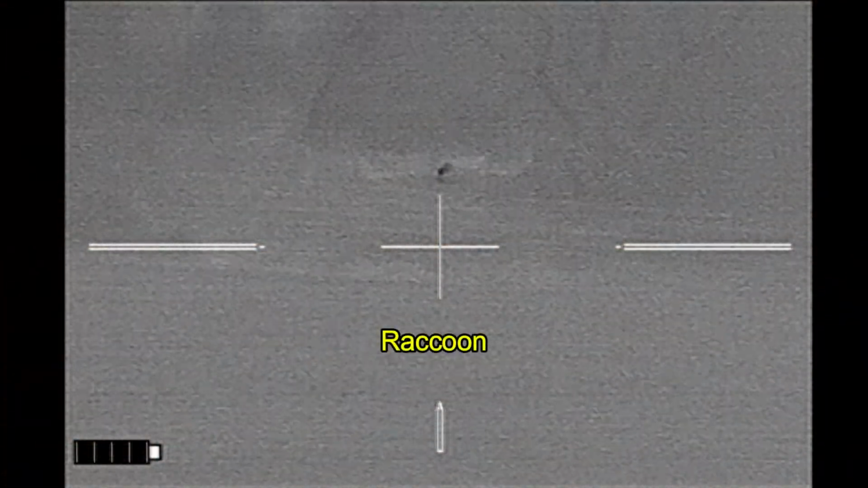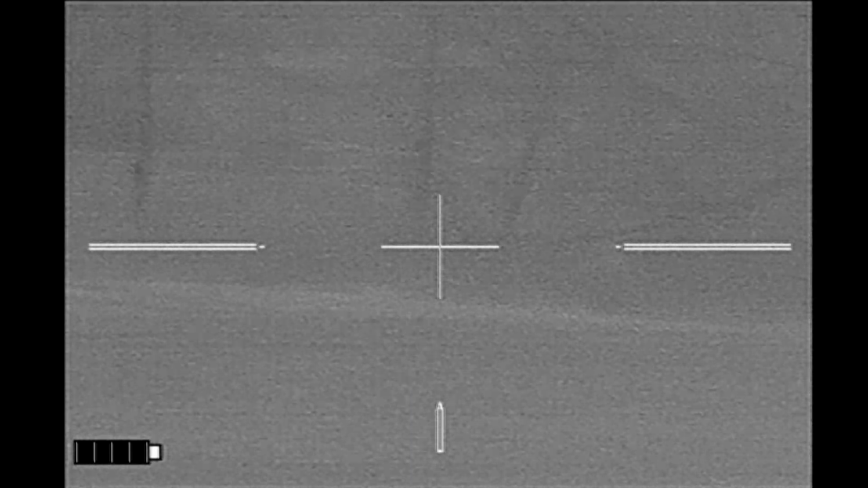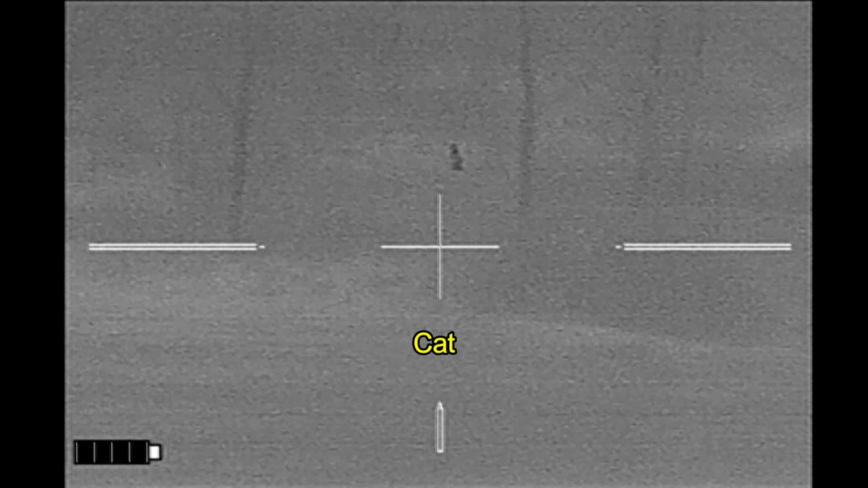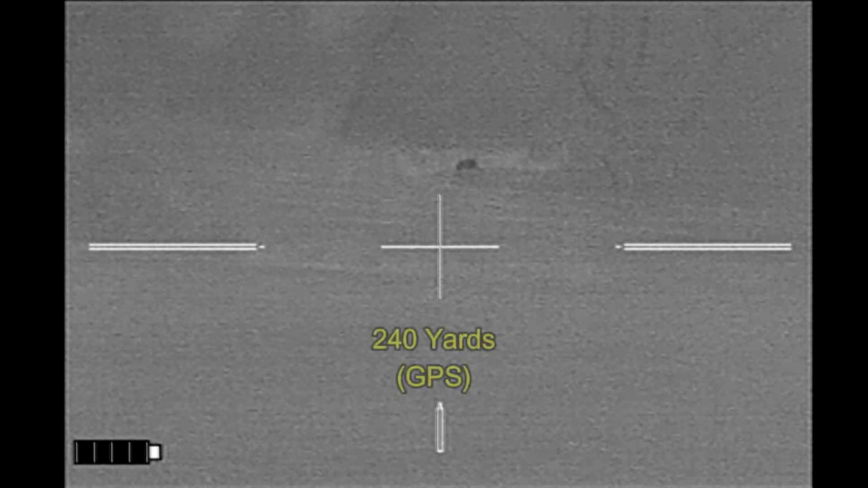Well, the first hunt of the night left me a little bit confused. That's a raccoon down there in the distance next to the tank. And off in the distance over here is some sort of big cat. I saw it moving through the brush. Could not tell if it had a tail or not. It looks a lot bigger than the raccoon does.